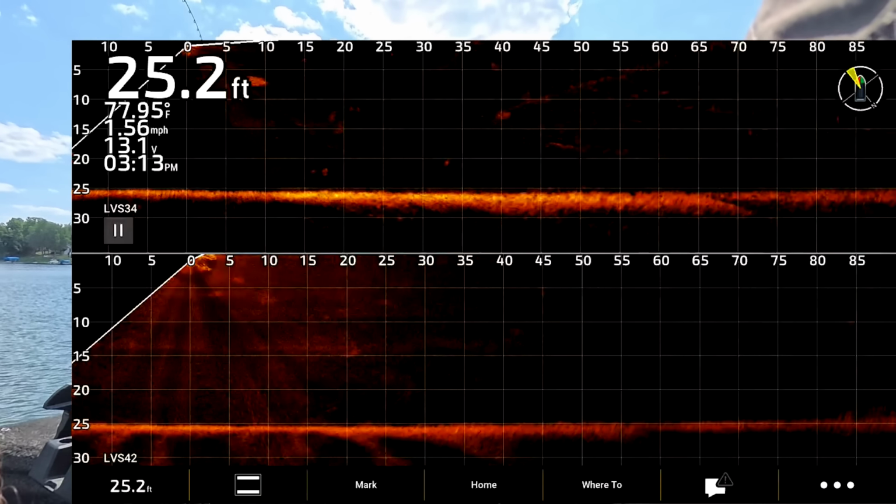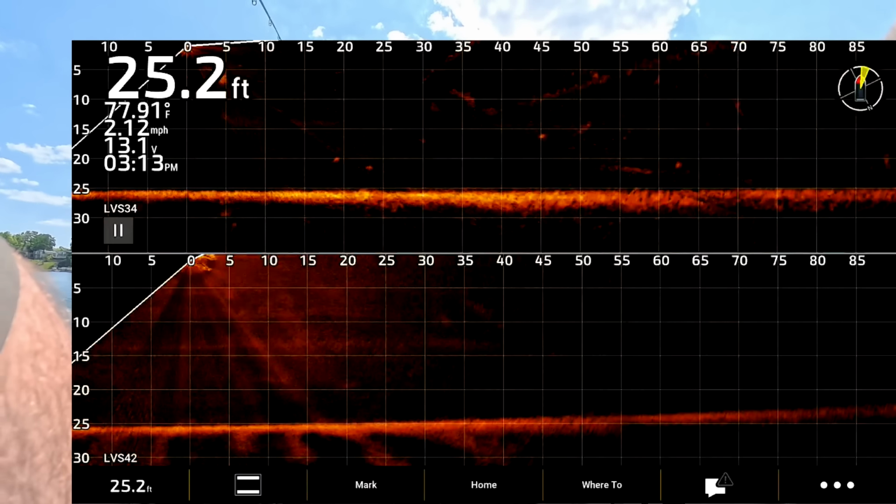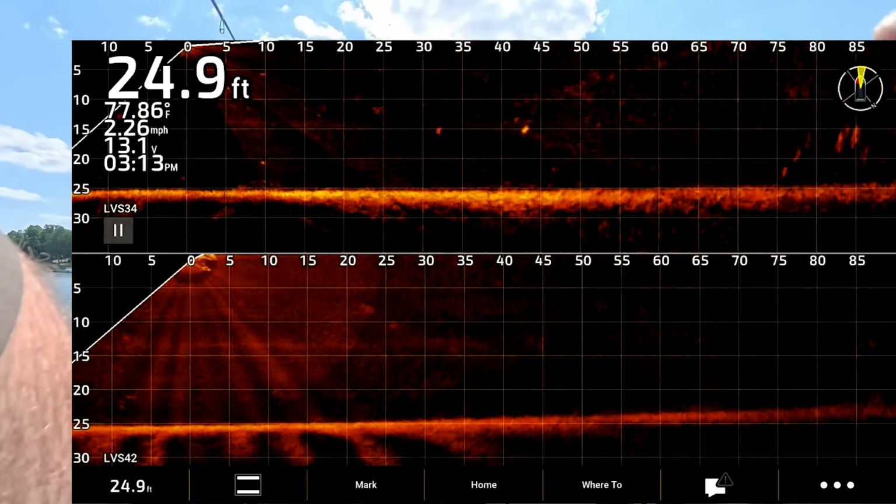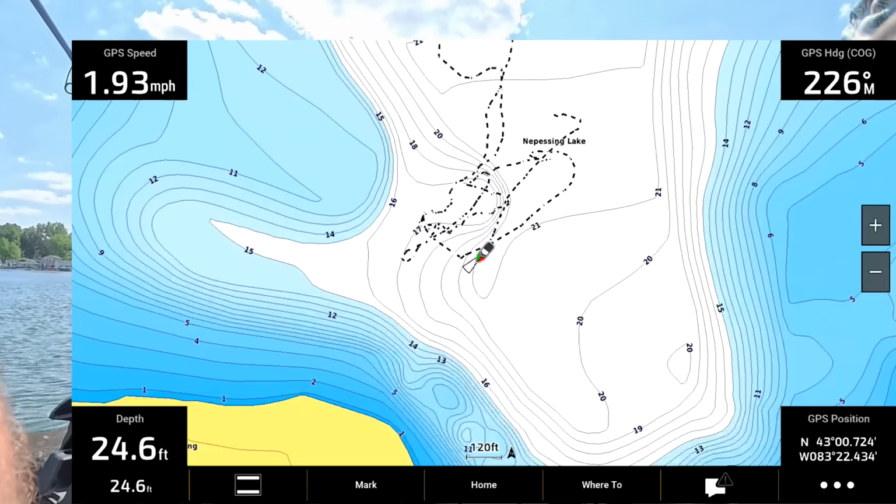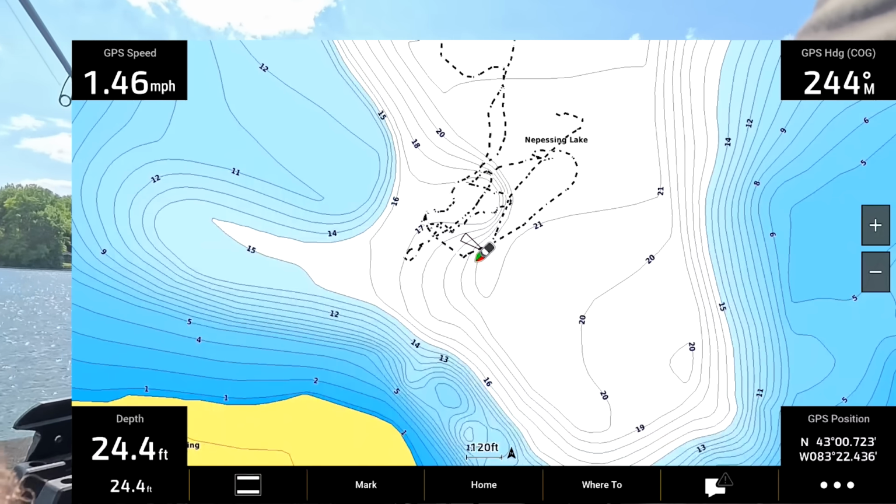Lots of fish out in this basin today. Normally I would have just blown right to this hump, but there are lots of different fish to pan around and look at. See how close we're getting. Let the wind blow us back into it.